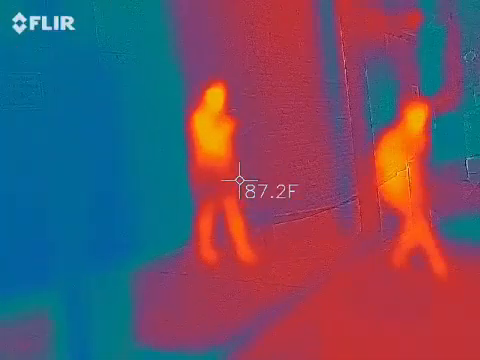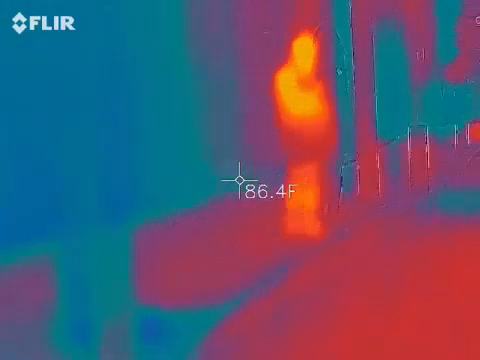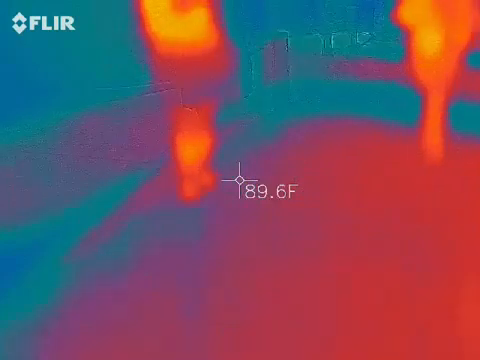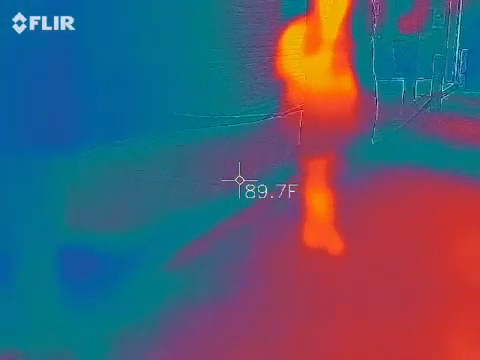What's your temperature say? 80 degrees, so I was wrong. Cheese. But again, you just want to make sure that that square stays on there.